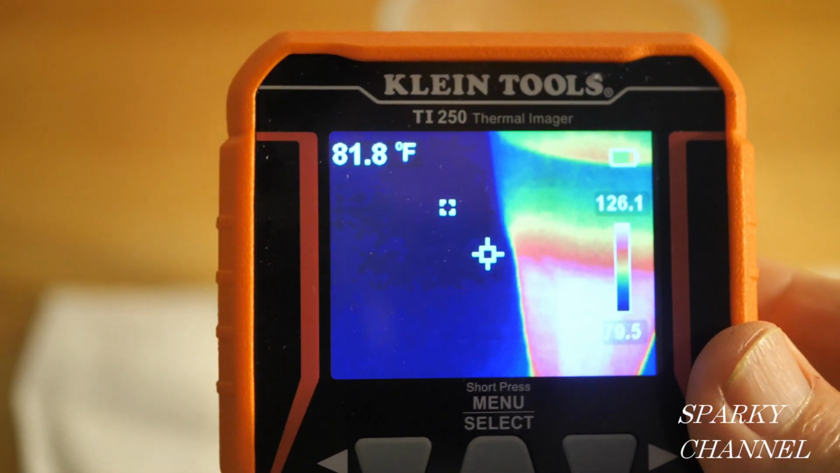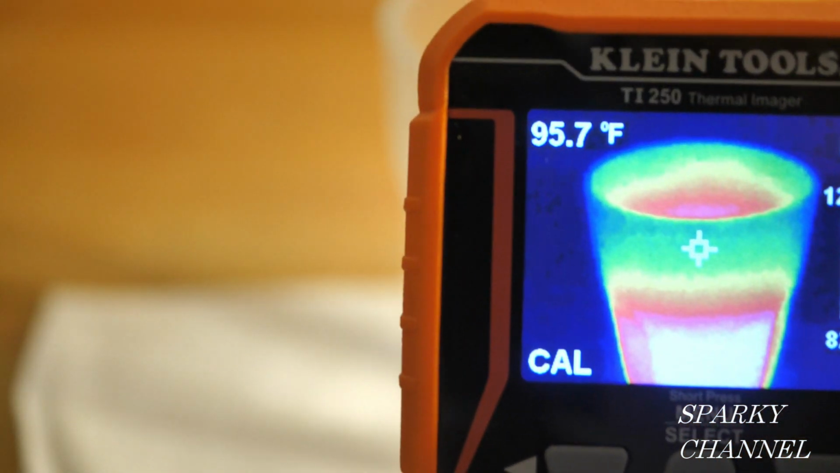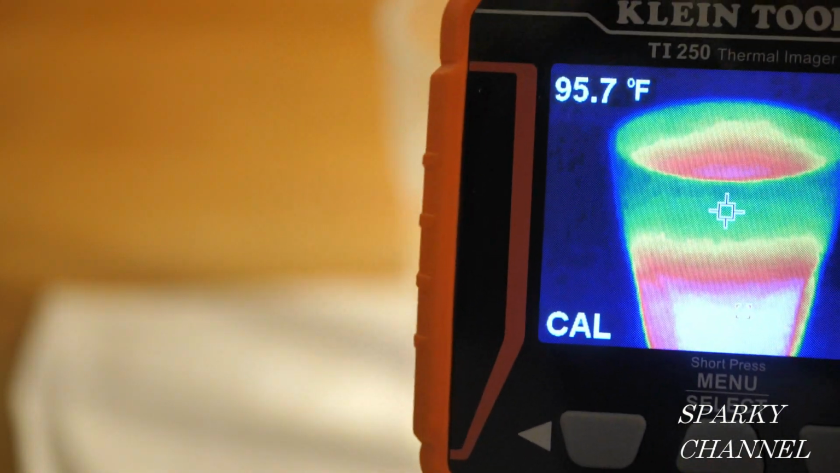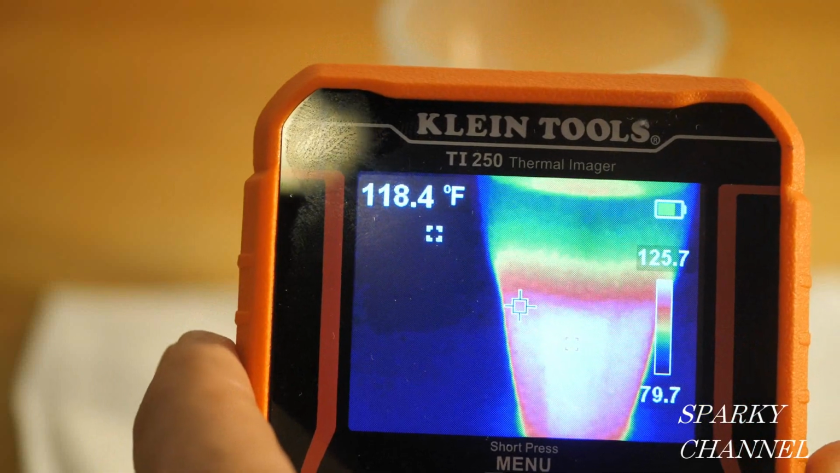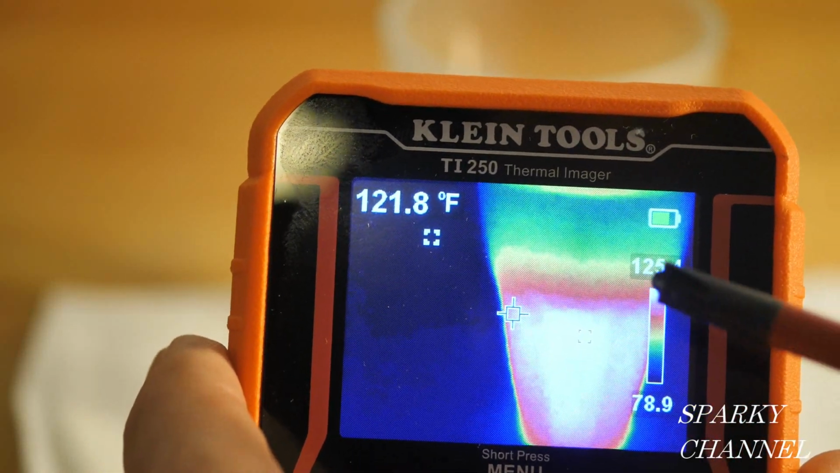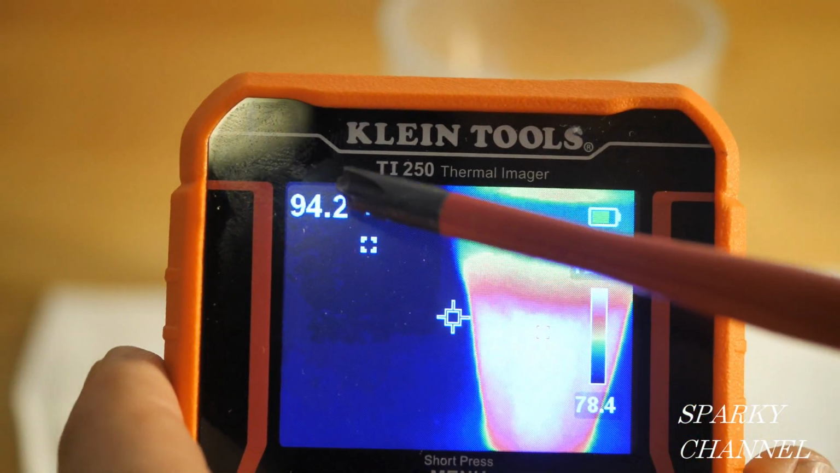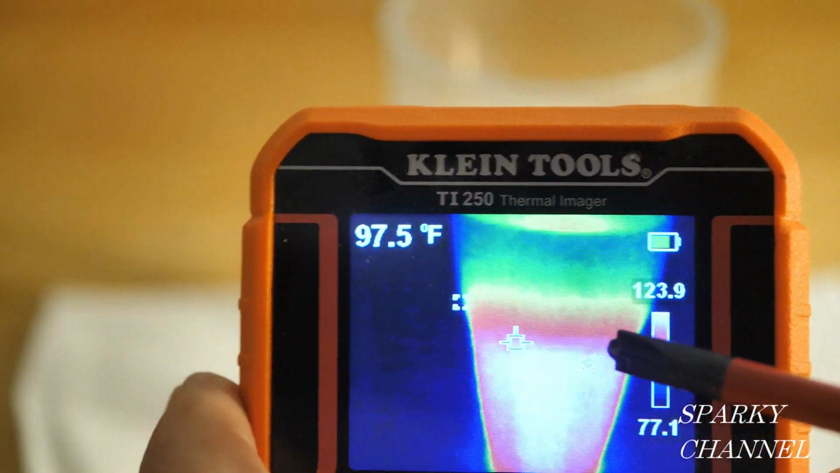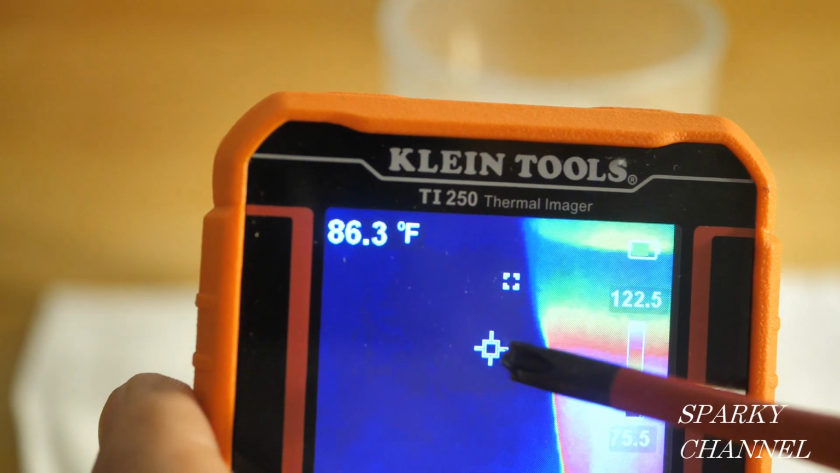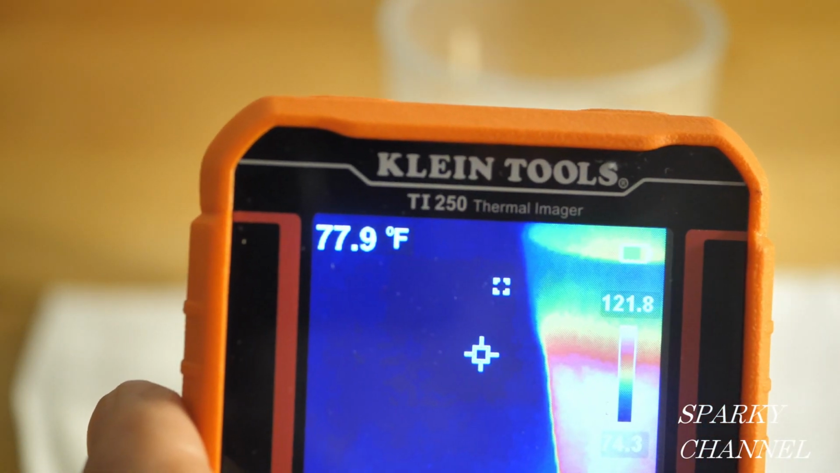Today I'd like to introduce you to the Klein Tools brand new rechargeable thermal imager. What we're seeing right here is a glass of hot water. You see right in the middle there's a crosshair, and that is telling you the temperature right up here. Now I went outside the glass for a second, and you see the crosshairs outside the glass. It dropped down to 78 degrees.